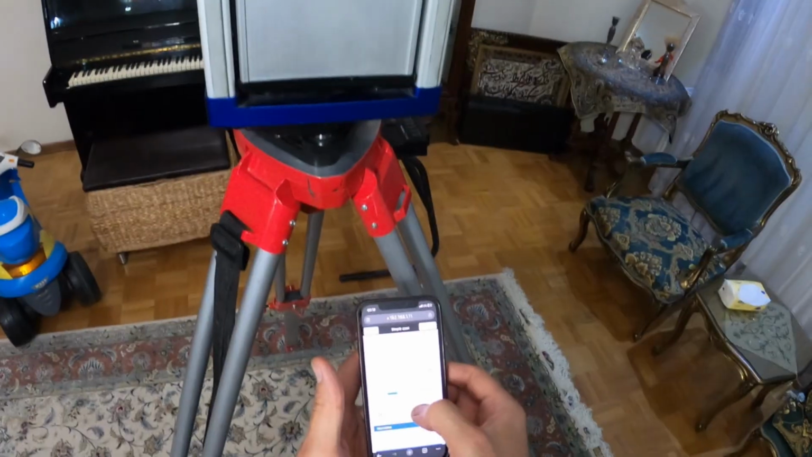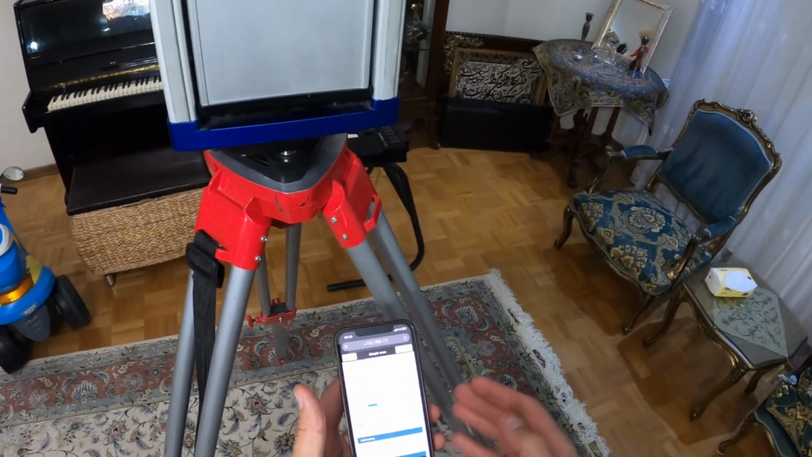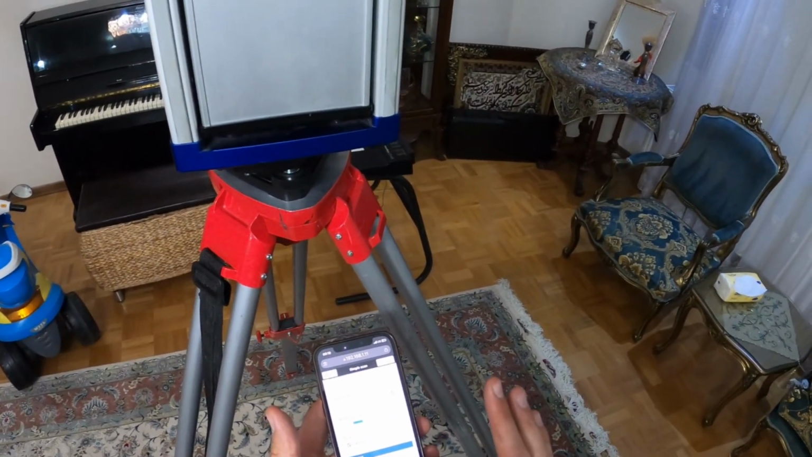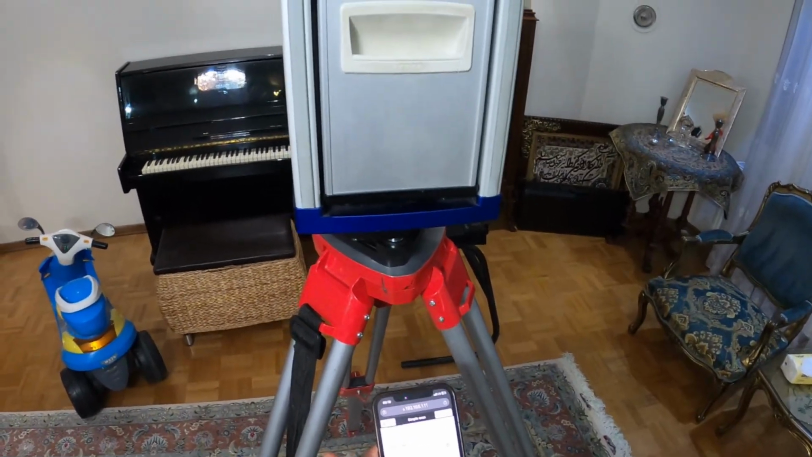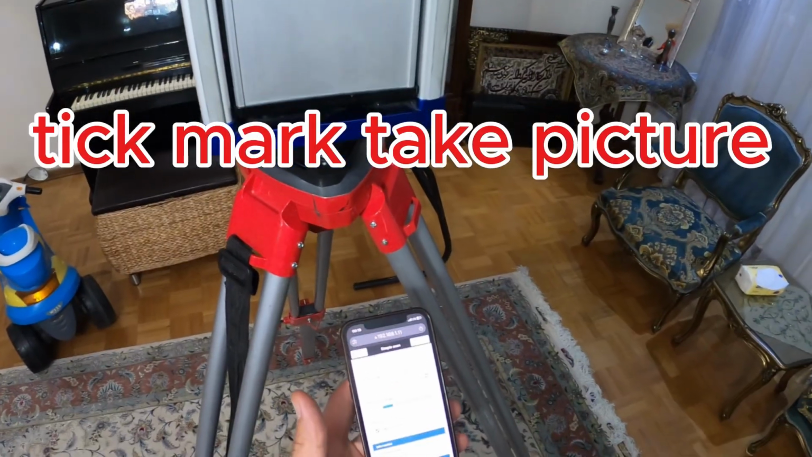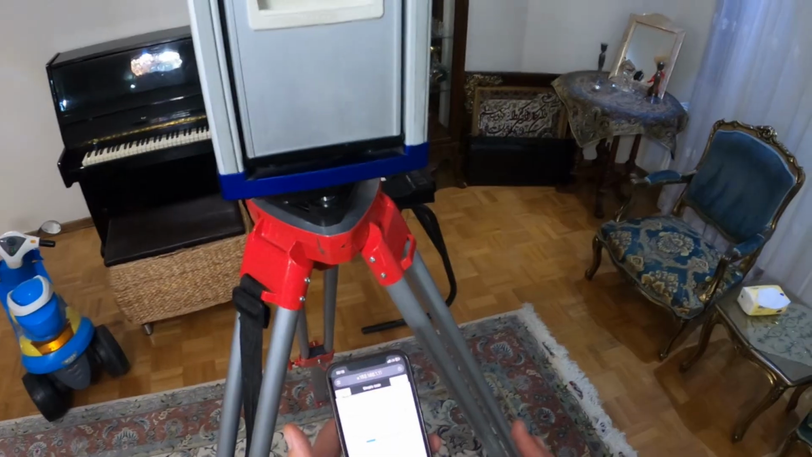Now, take picture, yes, take picture, and I can start, and then it will start. So the size of the file will be 152 megabyte for 90 degree. If I say 360 degree, it will become around 500 megabyte, okay? And then I can start.